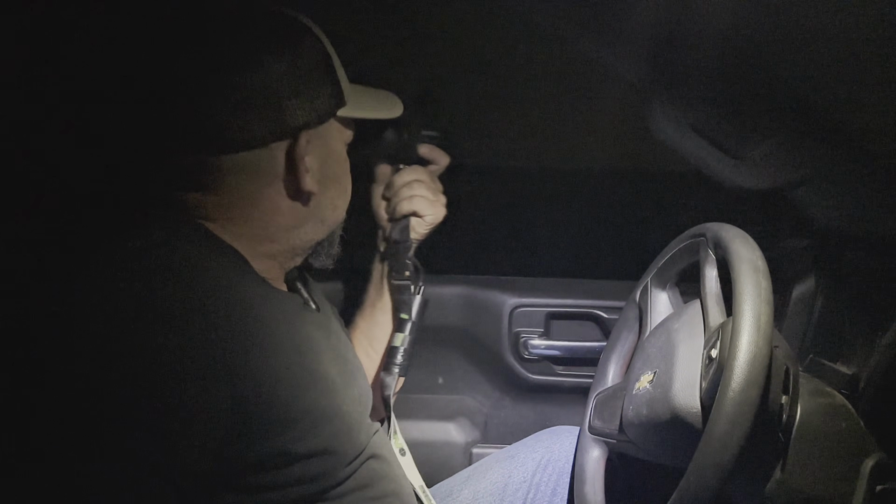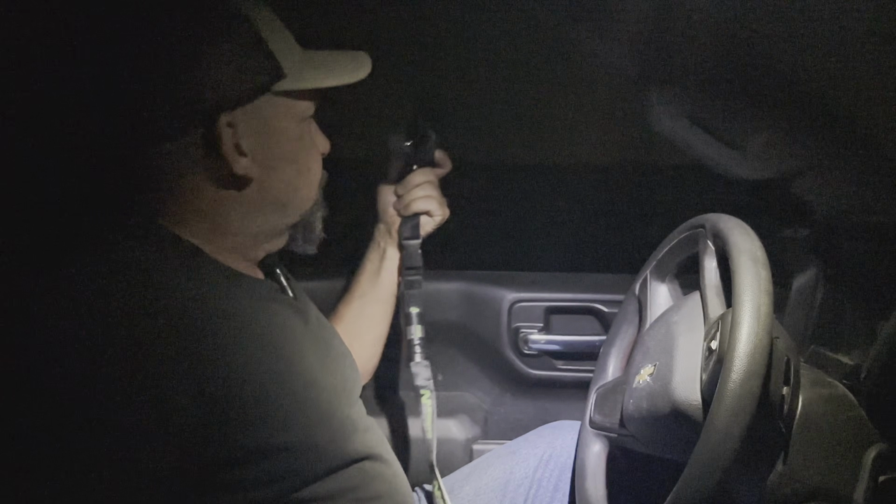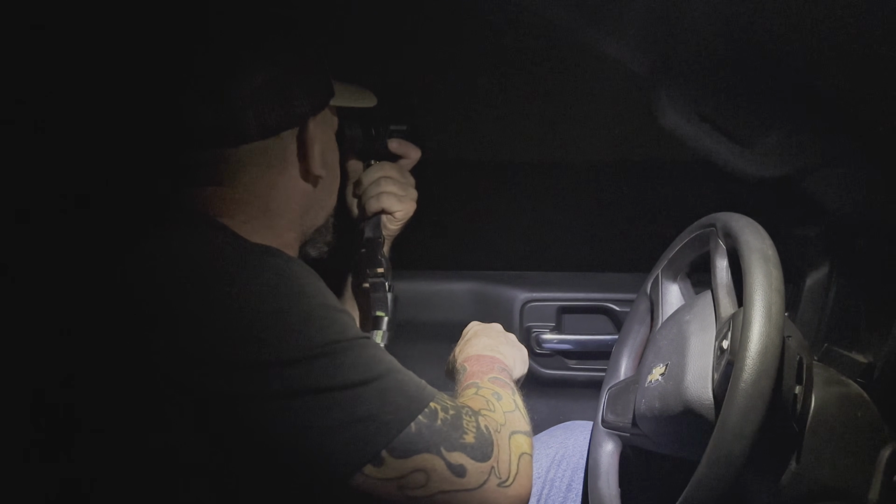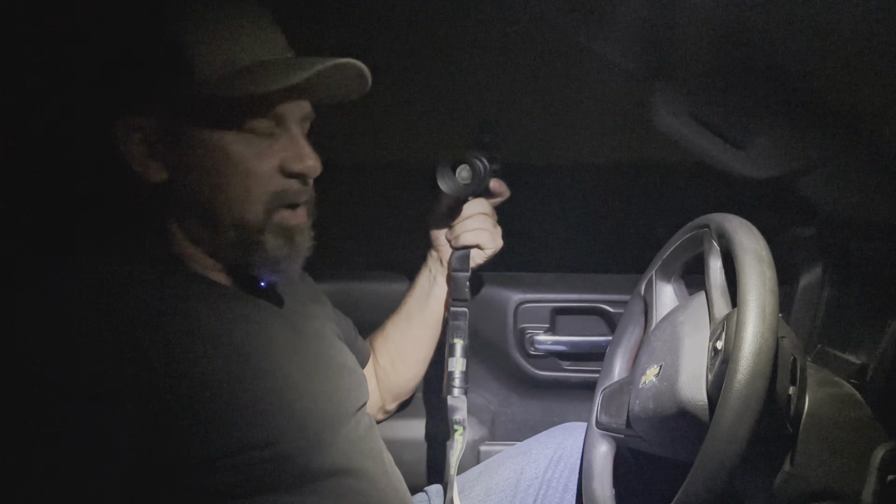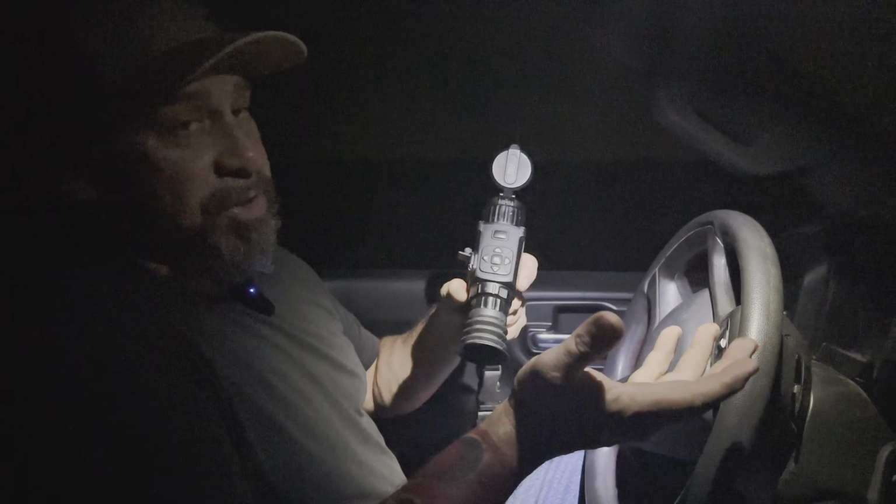Here's the cool thing. If you've got this thing mounted on a tripod and you're in a deer blind, or you're sitting in a truck like we are tonight and you've got it on sleep mode, like right now the scope is in sleep mode, it's still picking up what's out there, which I can't even tell where it's at because I don't have it enabled where I can. There, now I turned it on, so now I can see where I'm pointing. But when it's in sleep mode, you can still register and look through the scope. A couple other things. So I'm going to put it back on sleep mode. You can see how easy that is. One push, it's back on sleep.